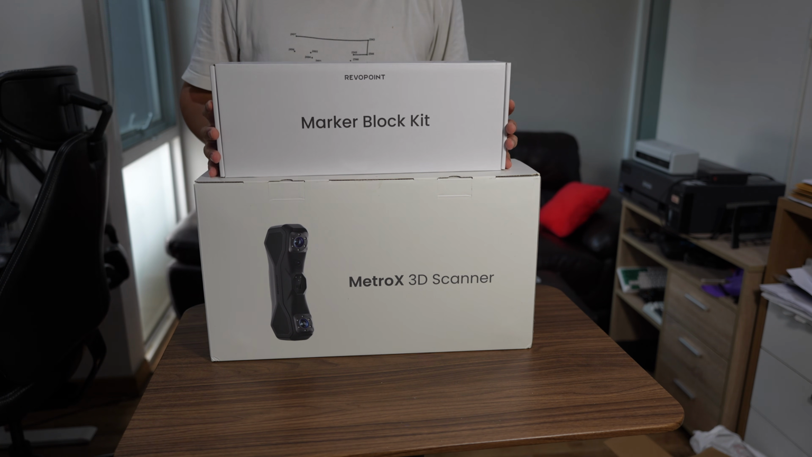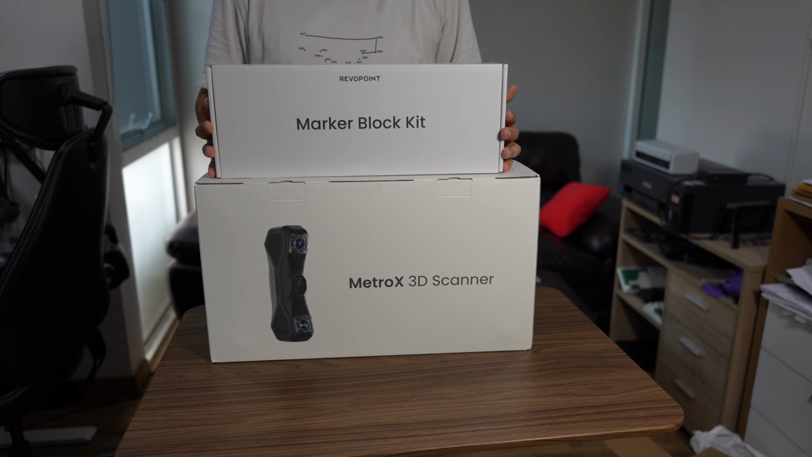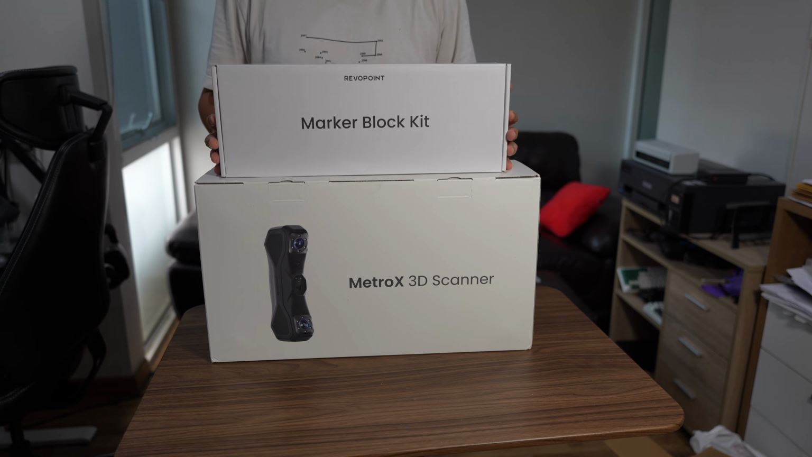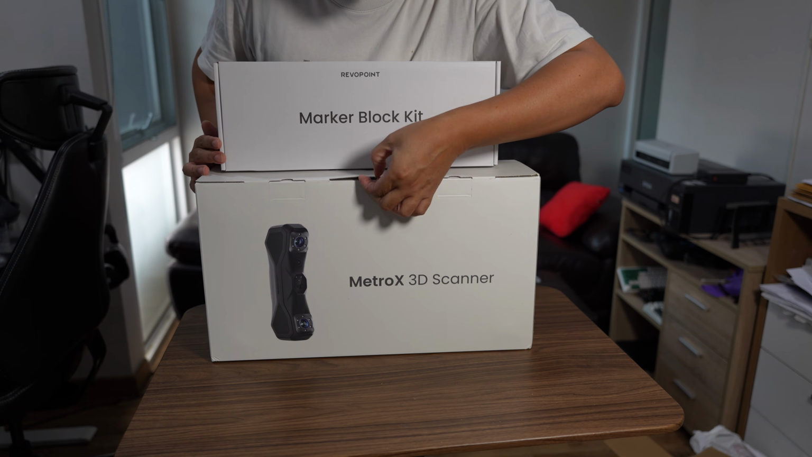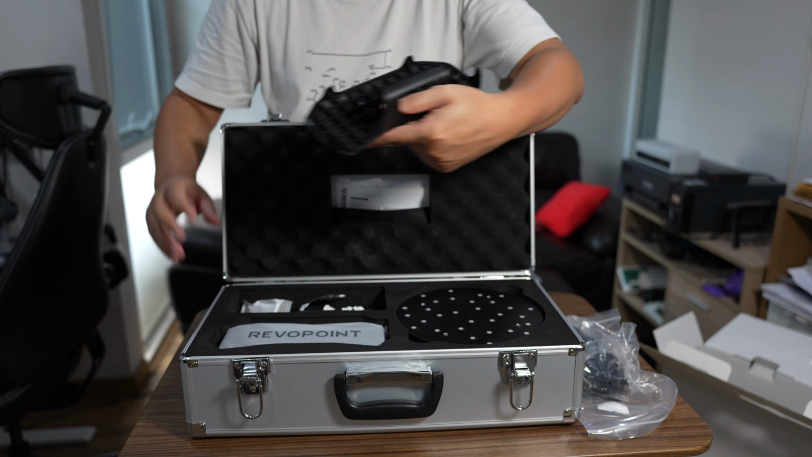Hi, one of the audience in my channel sent me this Metro X 3D scanner for me to test out, and after the review I will send it back to him. I think it's brand new. It has been opened. This could be the holder.